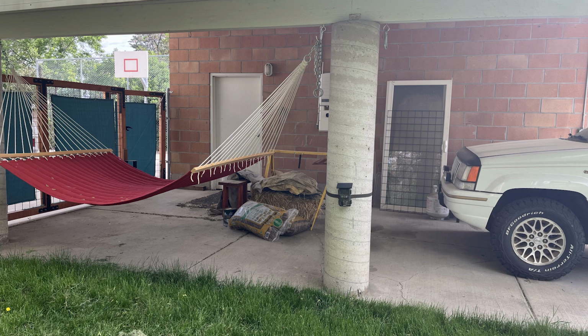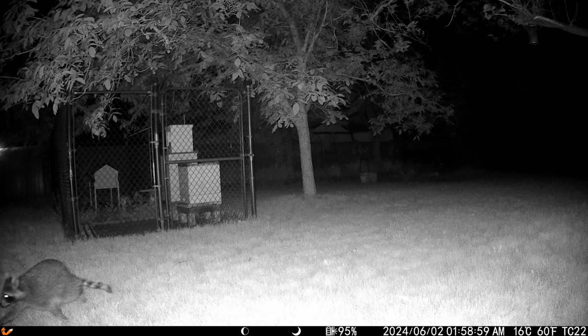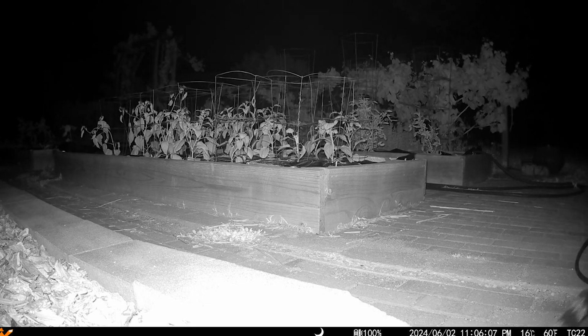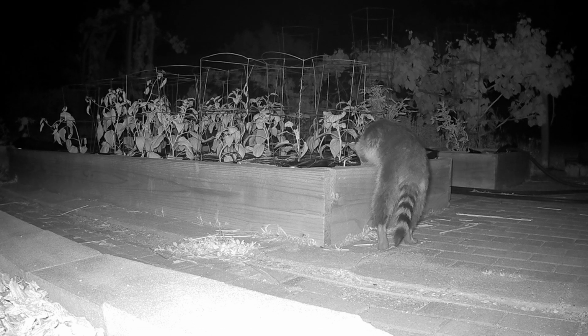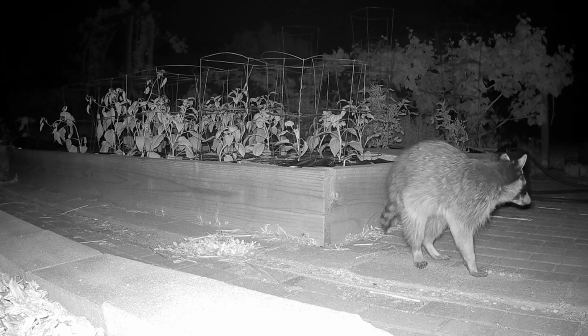There it is, the first night, facing that little trail in the grass, and boom, first night, got him. Little raccoon. Looking good. There he goes up the tree. That's a walnut tree. He's kind of a skinny little raccoon, but maybe that's good. It means he's not eating tons of garbage, maybe? Maybe he's a healthy size.